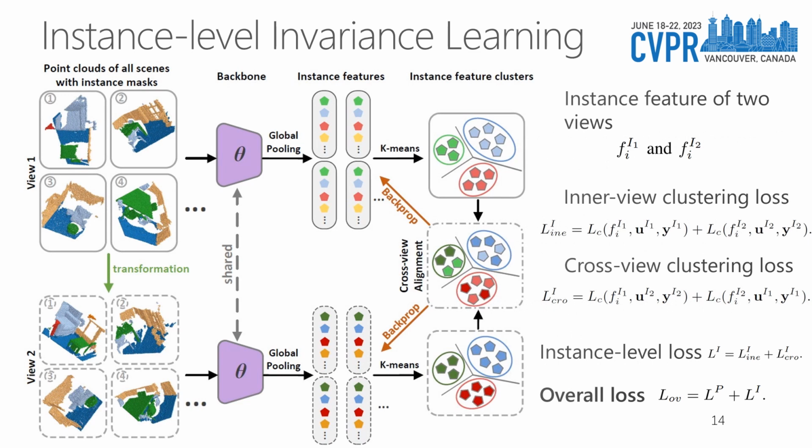Similarly, we devise in-view and cross-view clustering loss for feature similarity optimization. The overall training objective of point clustering includes the point-level clustering loss and the instance-level clustering loss. We iteratively alternate the network optimization and feature clustering at two levels.